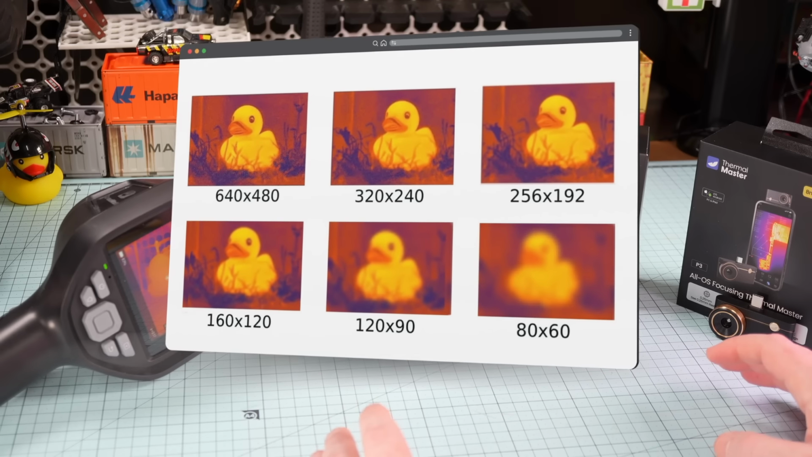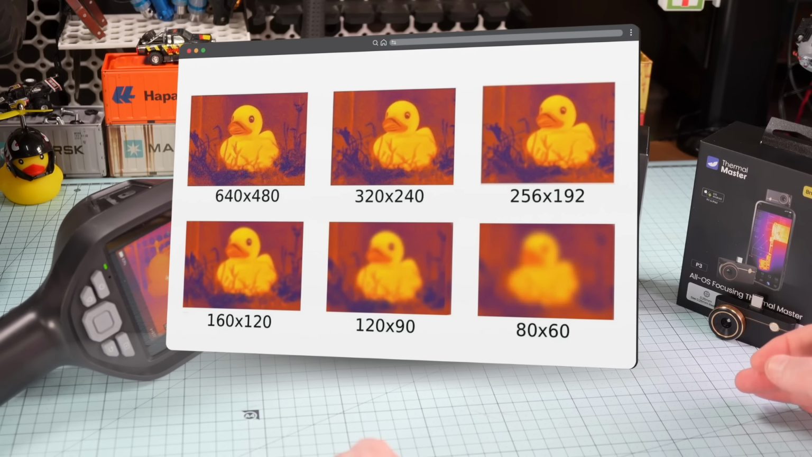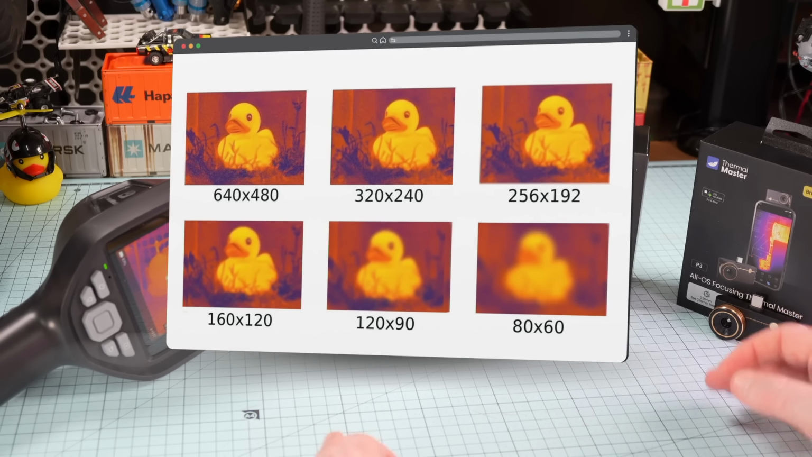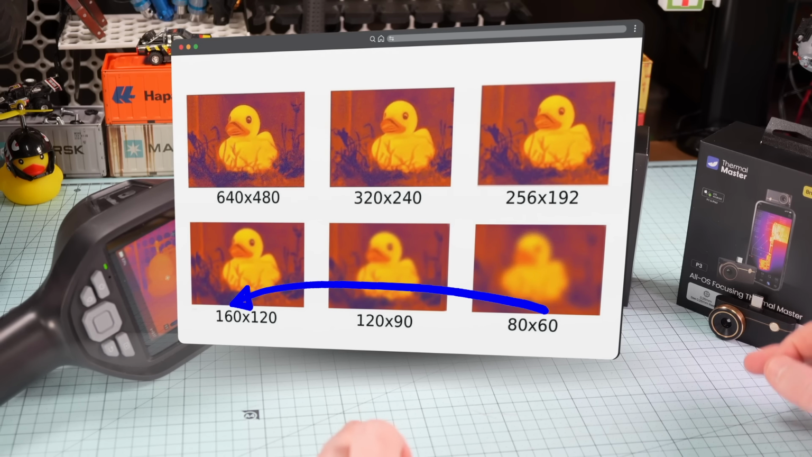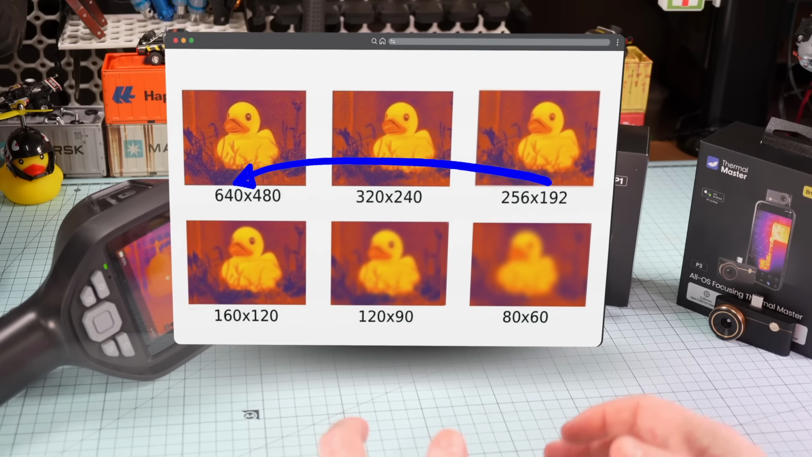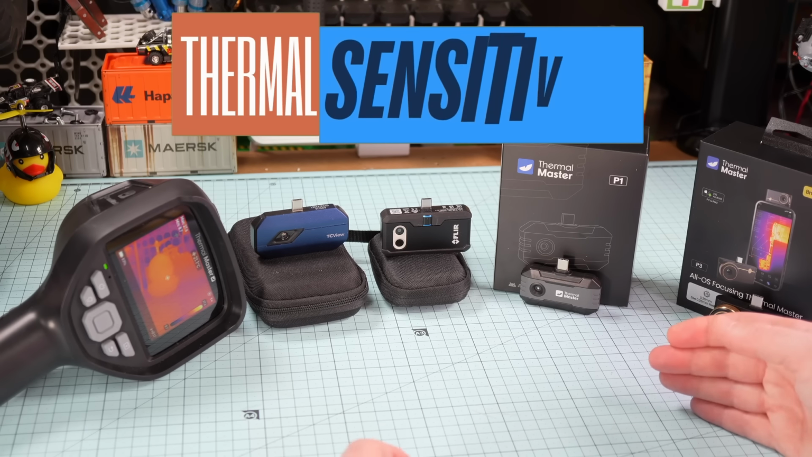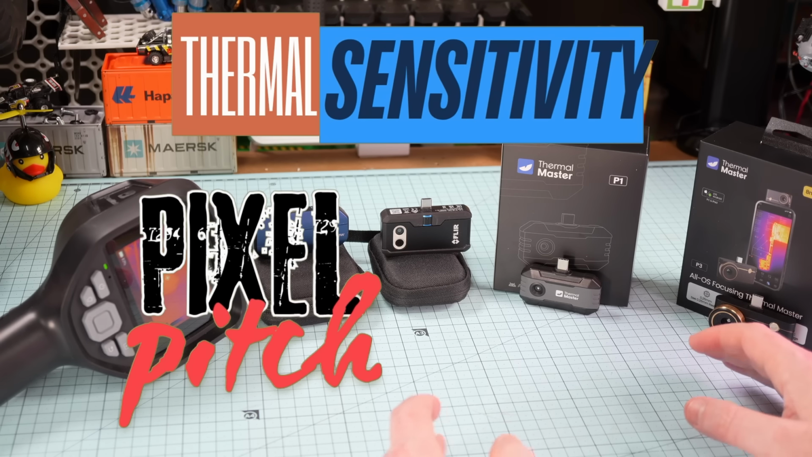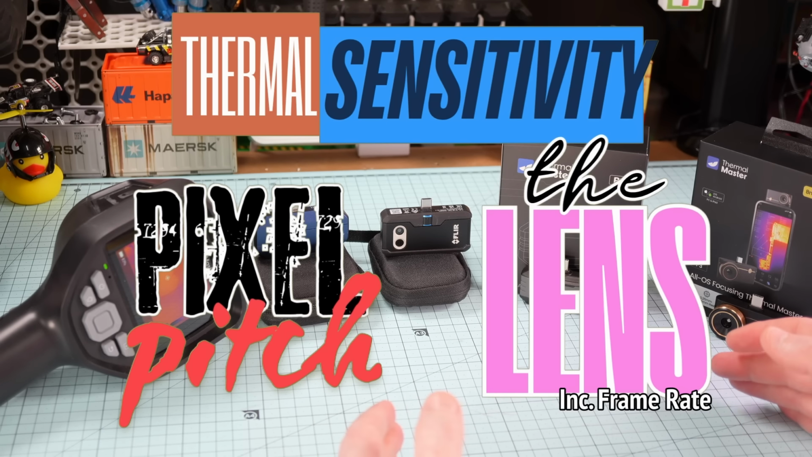There are several images out there like this, probably copyright, so I've made my own version just quickly. And as you can see, from 80 by 60 up to 160 by 120, there's a big jump in quality. After that, you hit diminishing returns pretty quickly, and other factors start to make a bigger difference. Thermal sensitivity, pixel pitch, and as people often forget, the lens. This is just a camera after all.